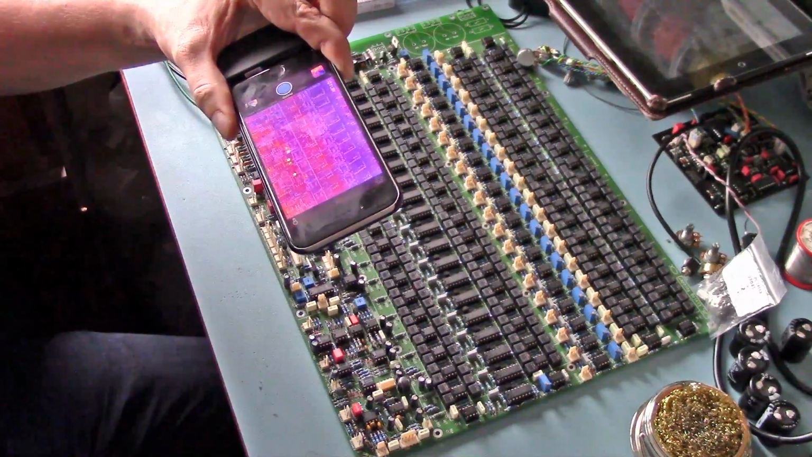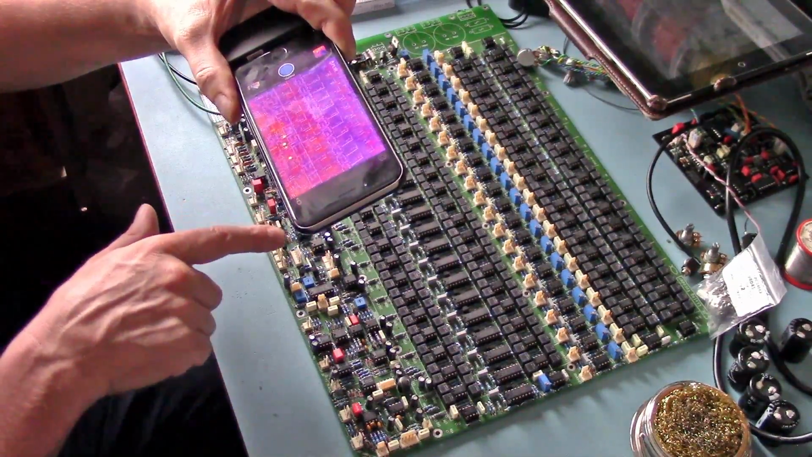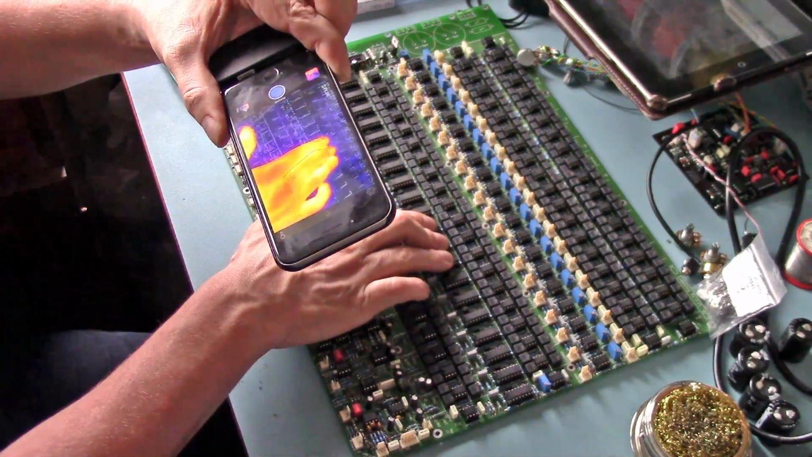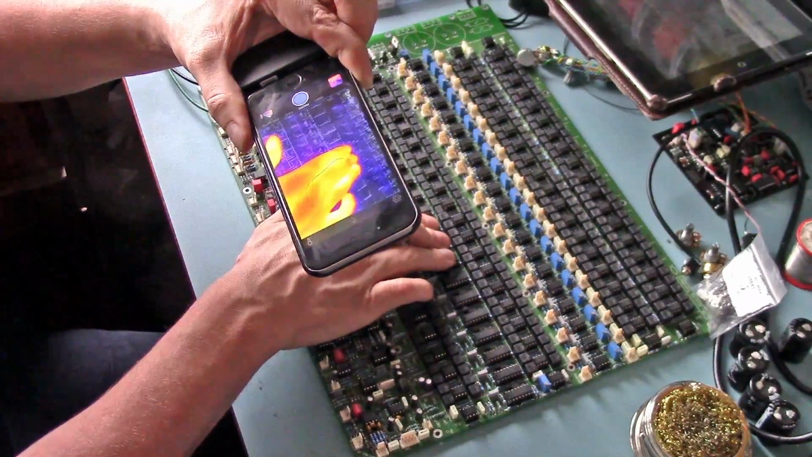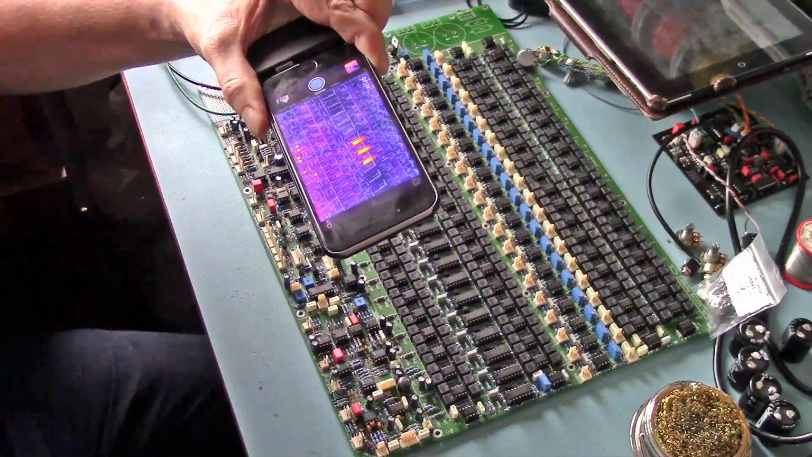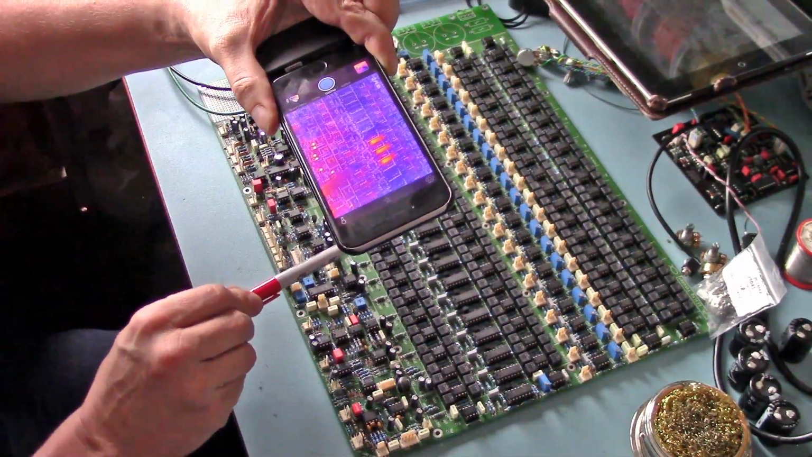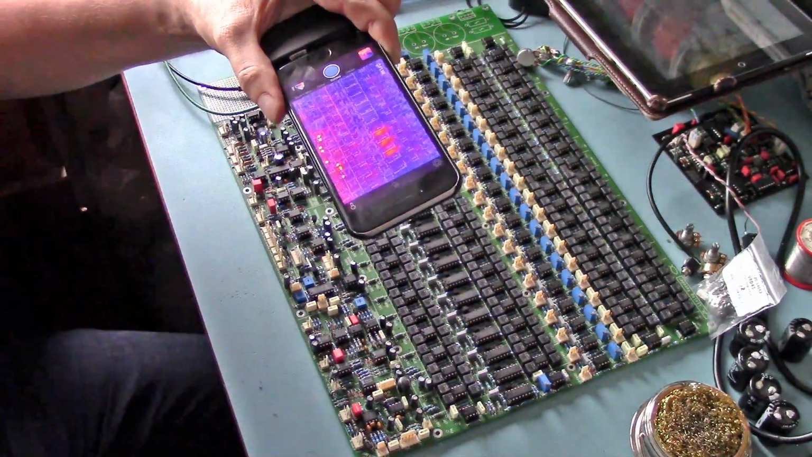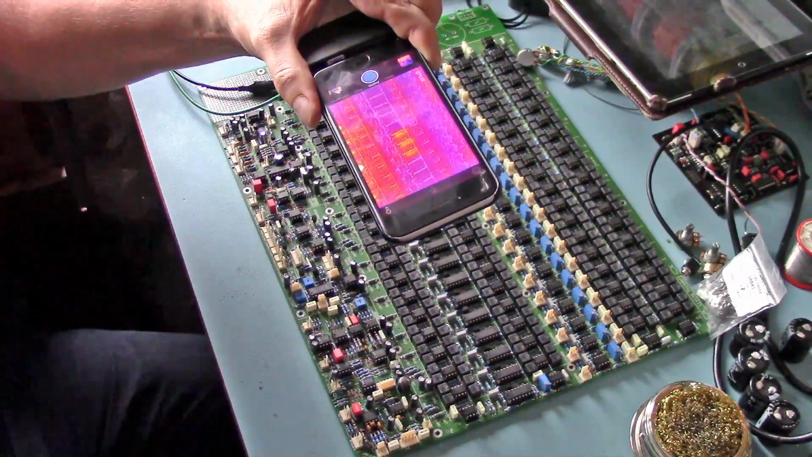Another thing to watch out for is if you've touched a chip or anything like that, you can see my fingers there. So I'm going to touch these 3 chips here. Say for example I've just taken them out and I've replaced them and I put some new ones in to see if there's any problems. It's going to leave a thermal fingerprint on those 3 chips. So just be aware of that. And even though they're cool to the touch, this is actually picking it up. So yeah, this is really useful.